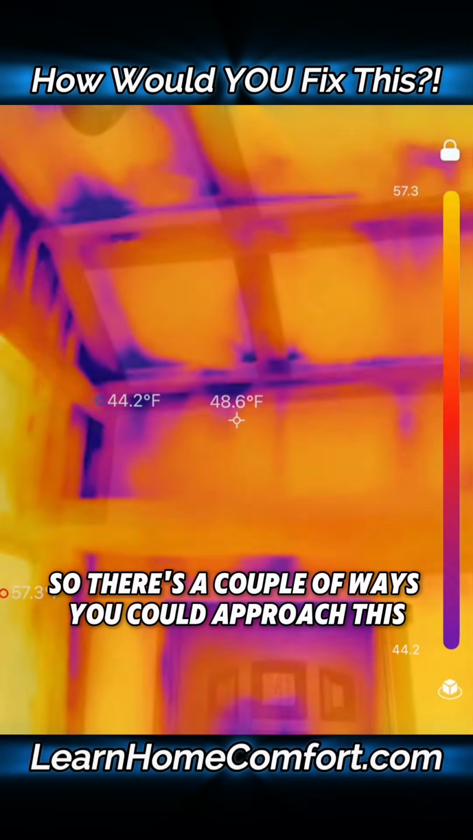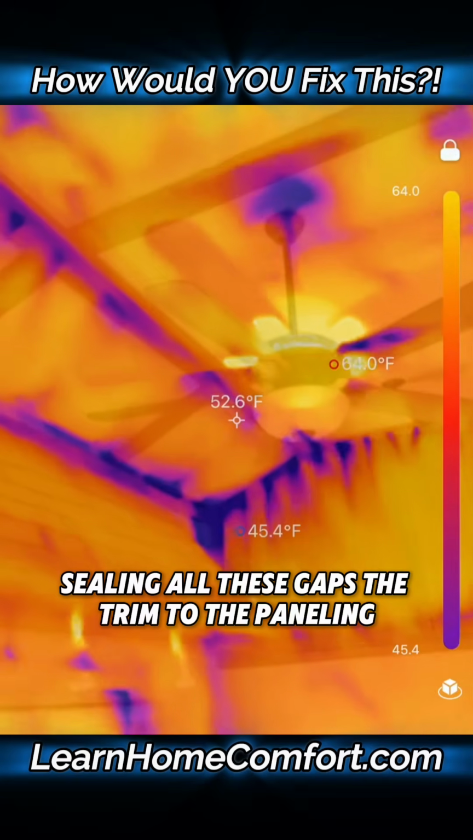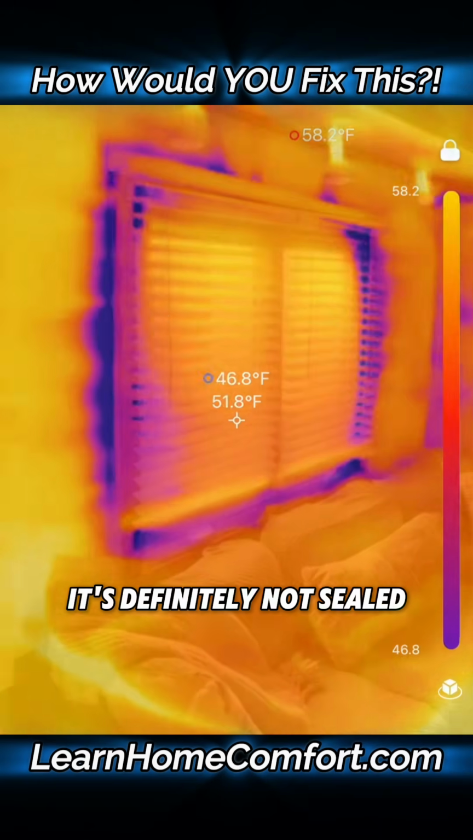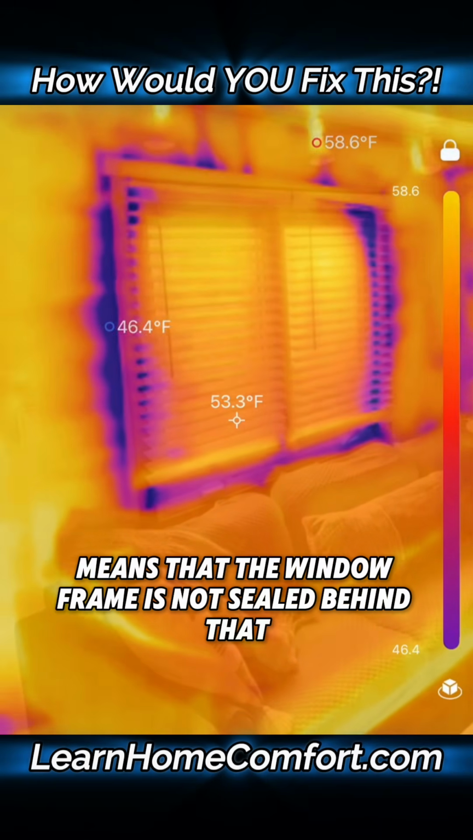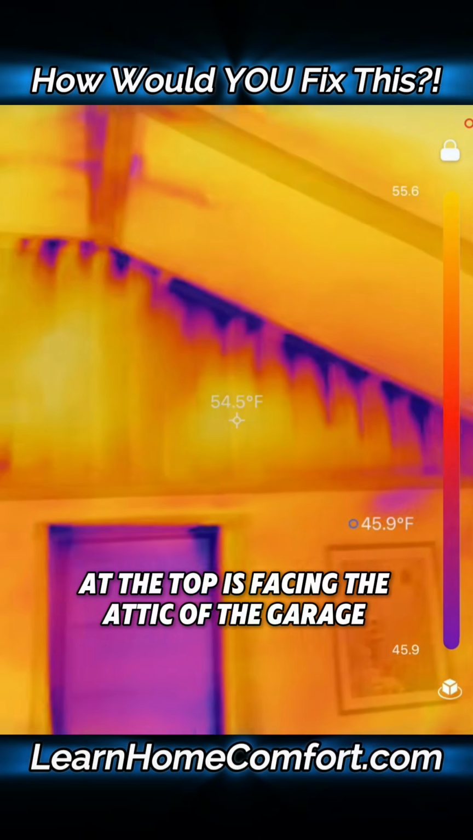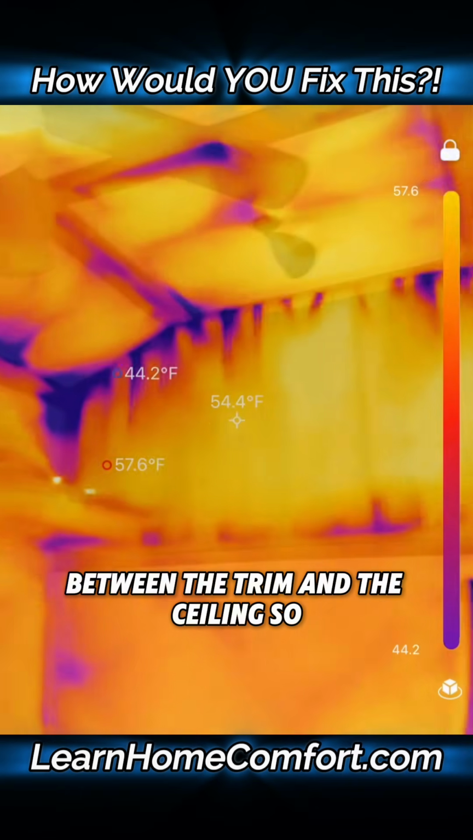So there's a couple of ways you could approach this. You could get a bunch of siliconized latex caulk and go to town, sealing all these gaps, the trim to the paneling, including around the window here. You can see where the window trim meets the wall. It's definitely not sealed, which also means that the window frame is not sealed behind that. But this right here is a garage, and so the wall up here at the top is facing the attic of the garage. And I know that this was recently insulated, but you can still see how much air leakage is happening between the trim and the ceiling.